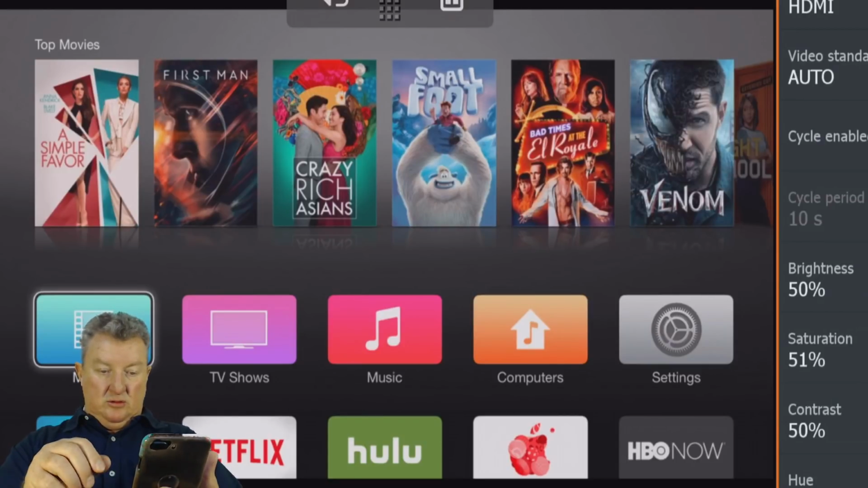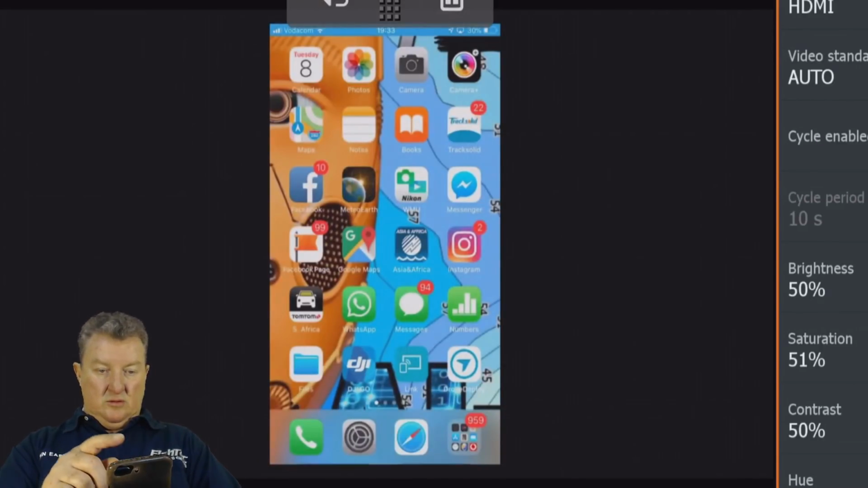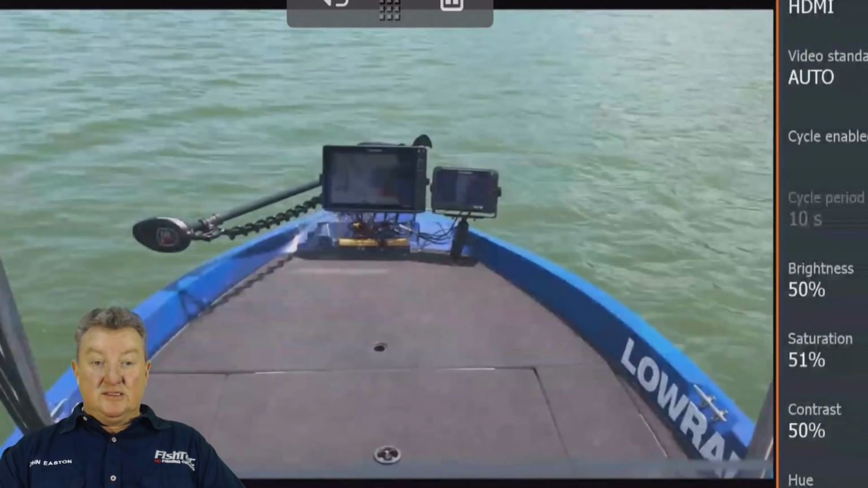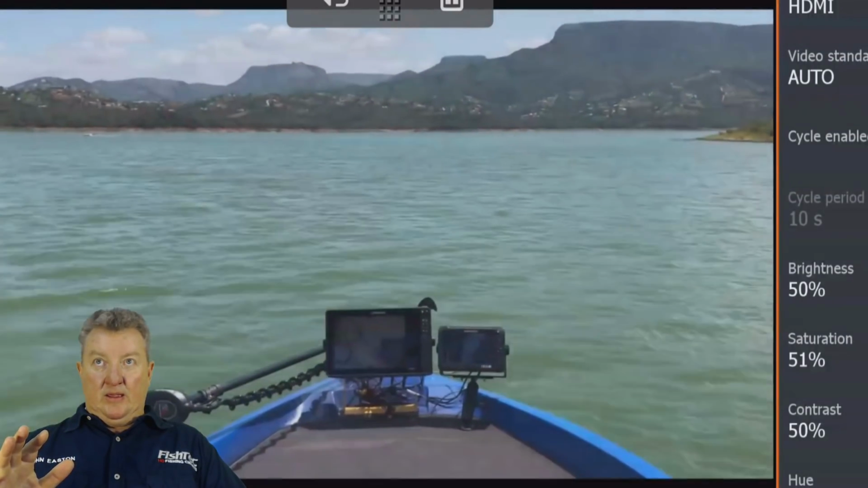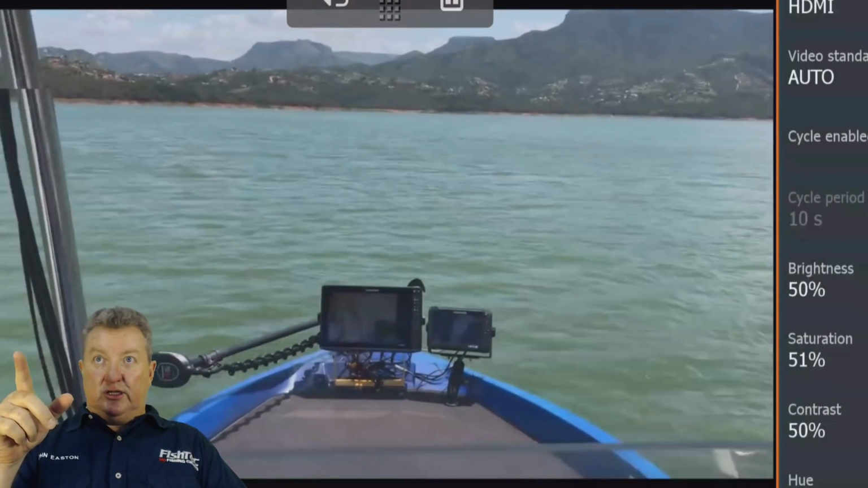Might work. There we go. Something's happening. Hey, guys, do you know what this means? Why is it glitching on my feed?